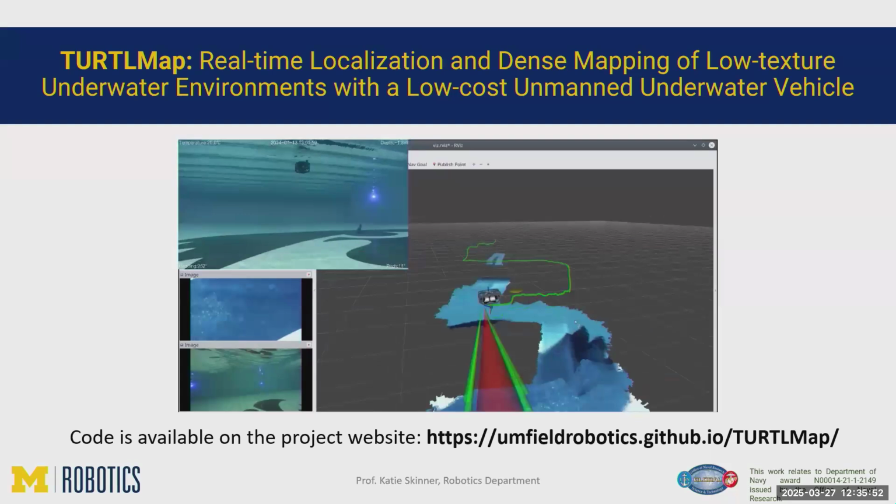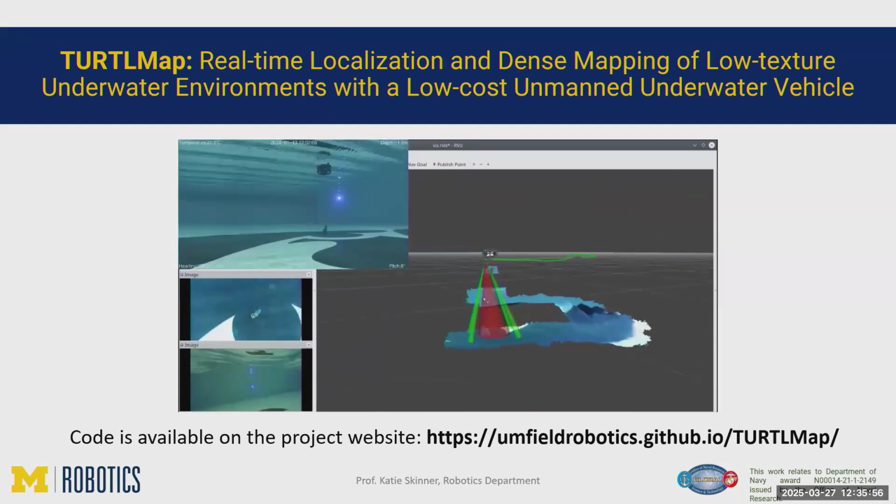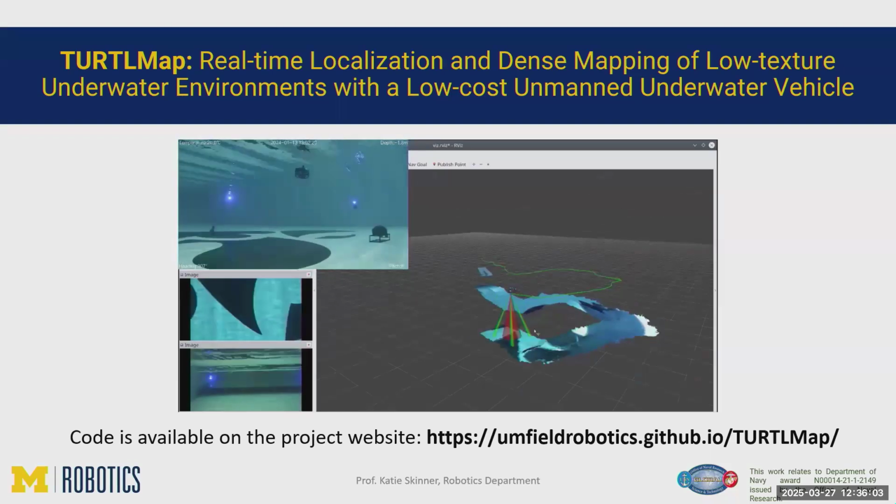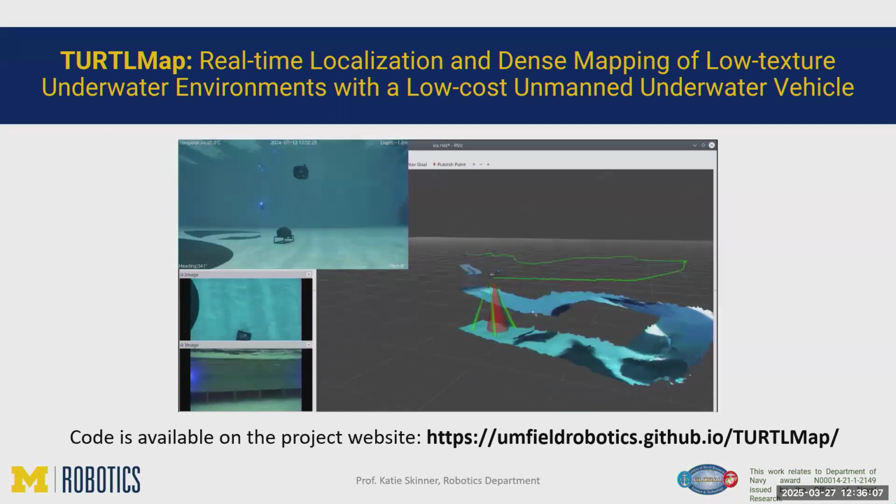So this is a pool environment at the University of Iowa. They actually have a really large wave tank. It's probably 3 times, probably more than that, the width of MHL. And they have underwater motion capture, which is really great because we get ground truth location of our vehicle.